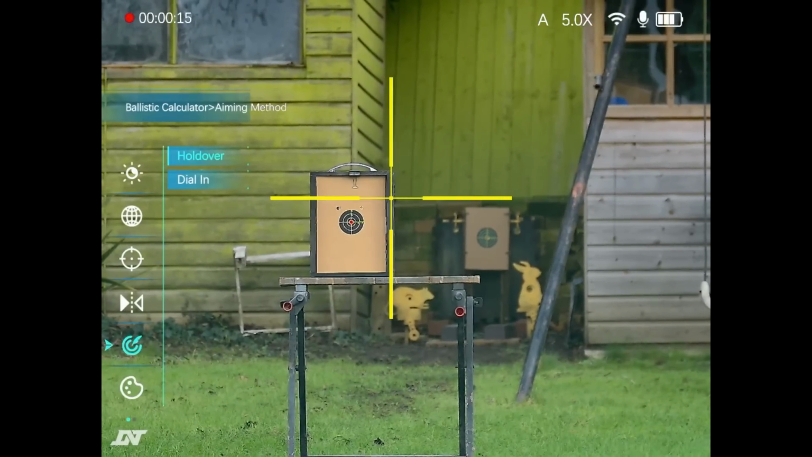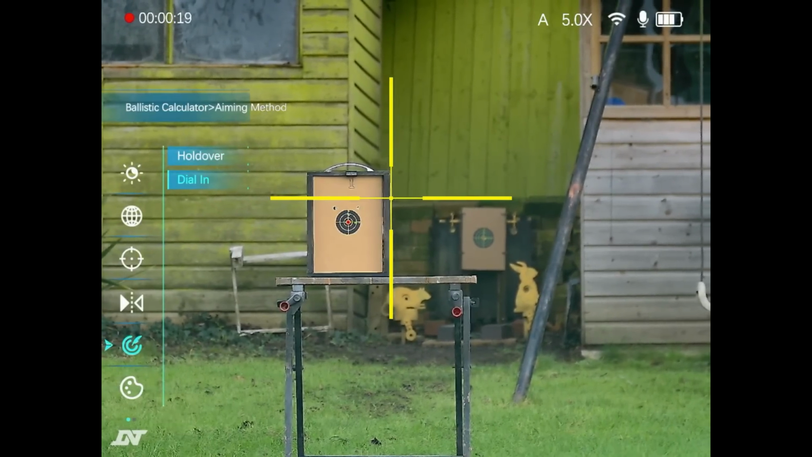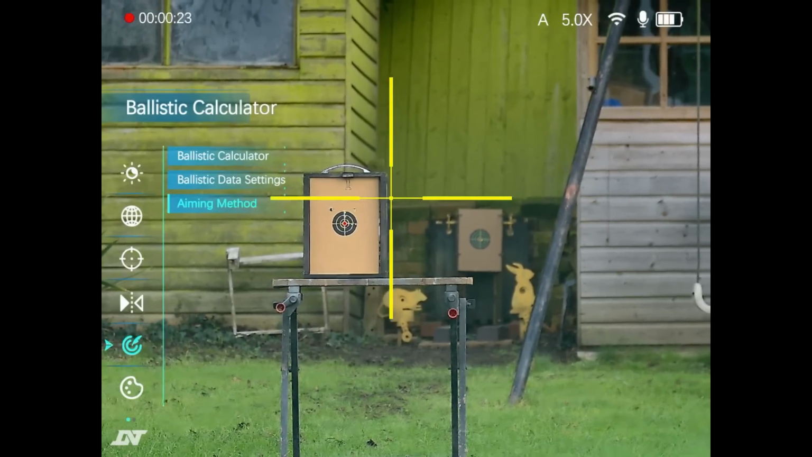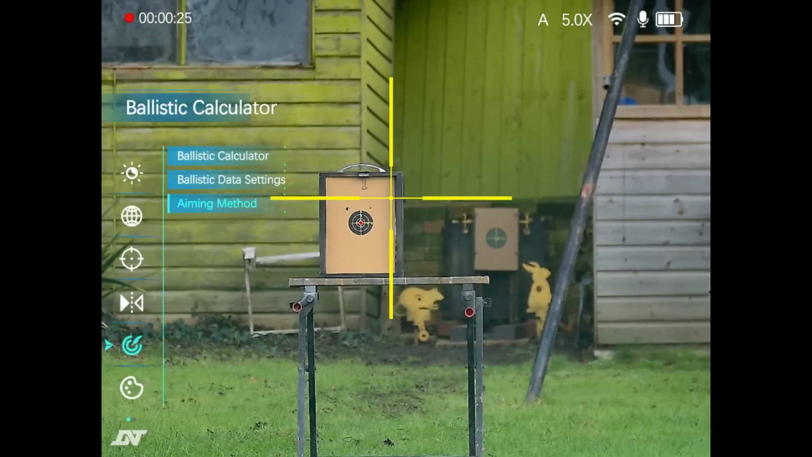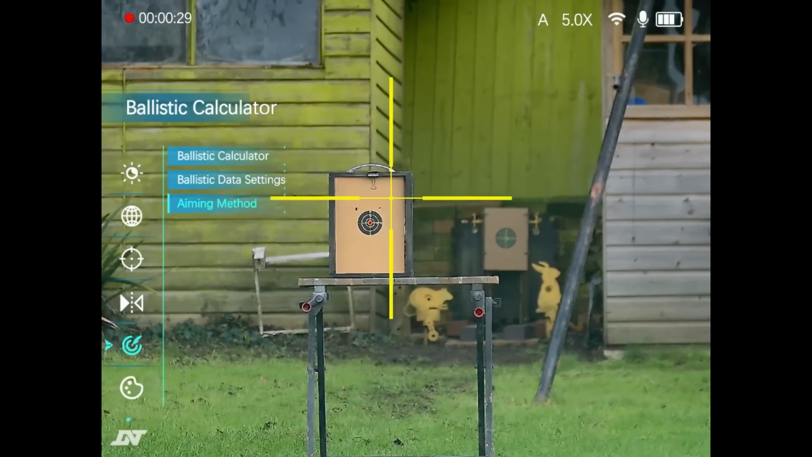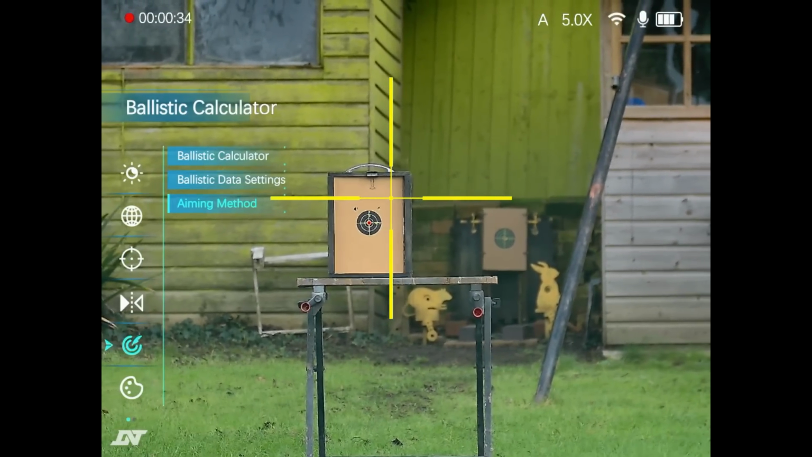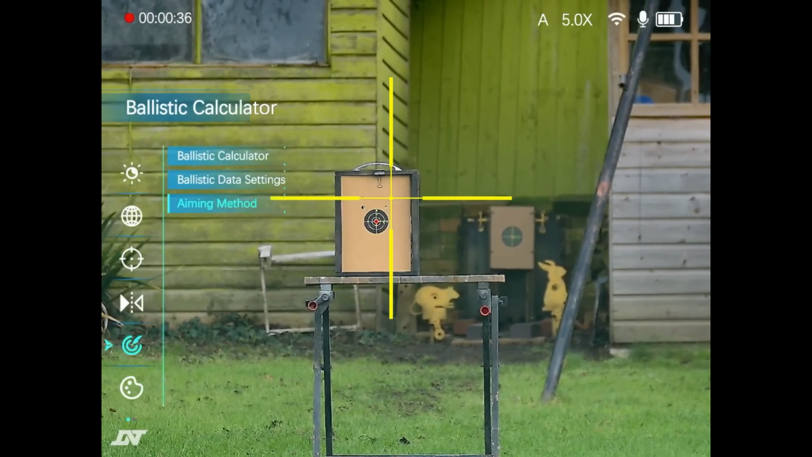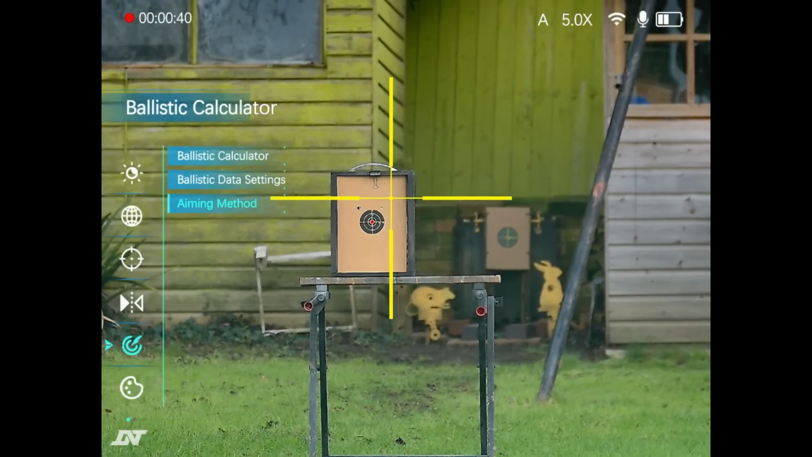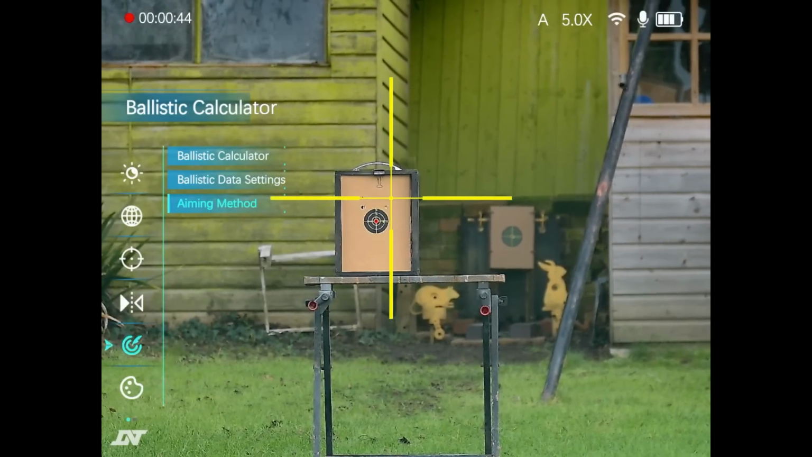So we're back in the menus, and now I'm going to switch the aiming method to dial in. This is the method that a lot of FT shooters and a lot of hunters will use, where once they know the range, they will adjust the elevation turret on their scope and actually dial in the change they need, so that they can continue to aim with the centre of the reticle.